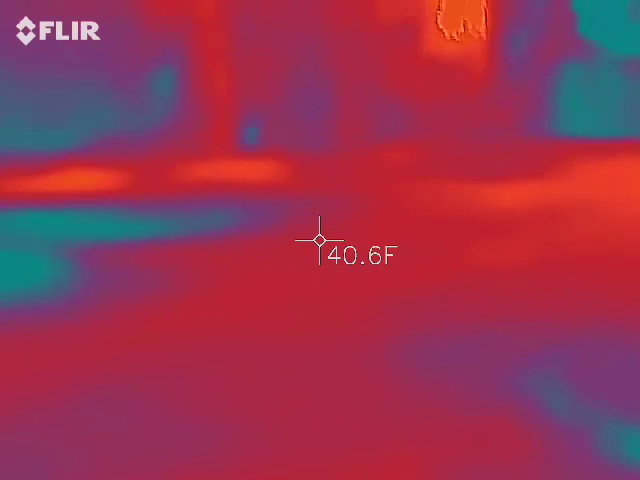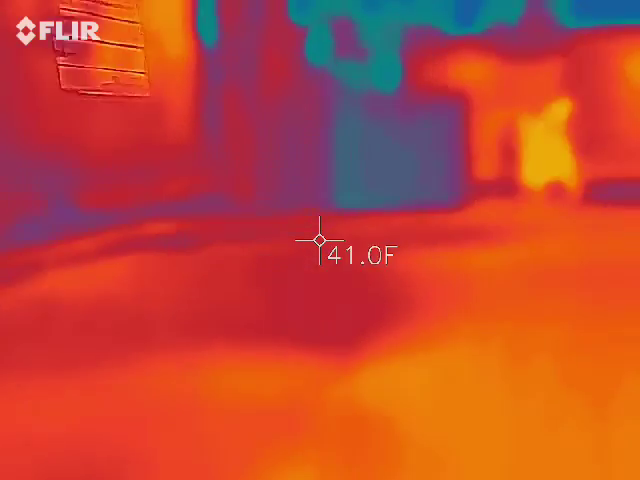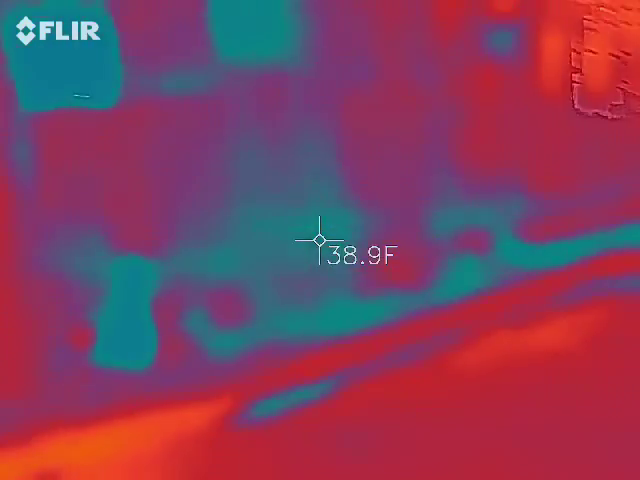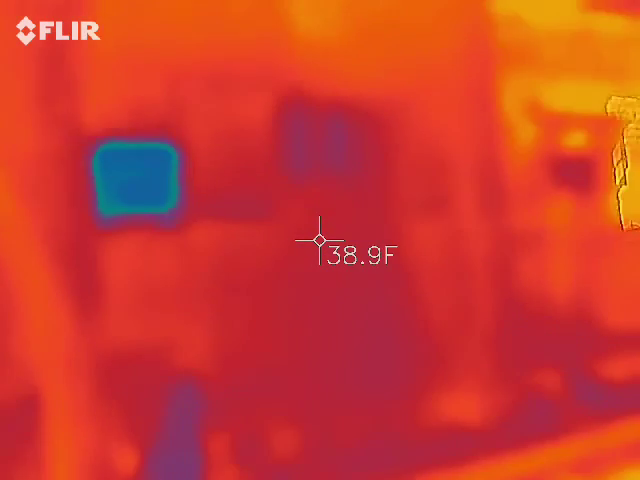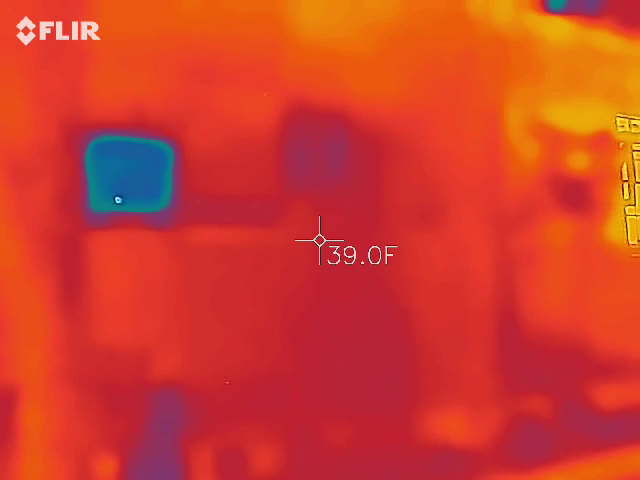I can't use it on the building, but I still want to see this. The wind, oh, that's like a metal gray. Okay, that's why that's coming out.